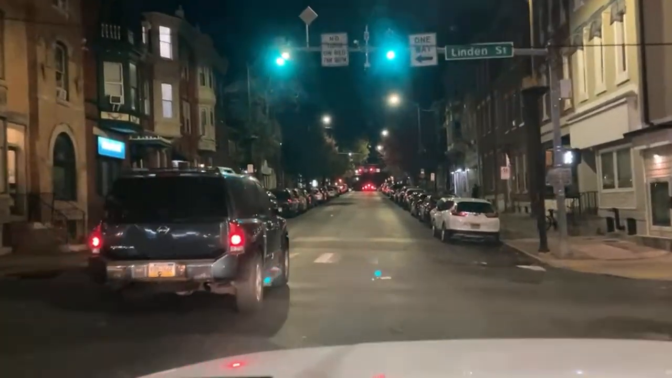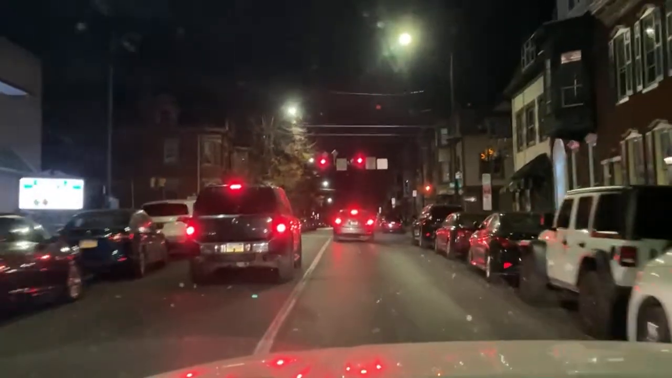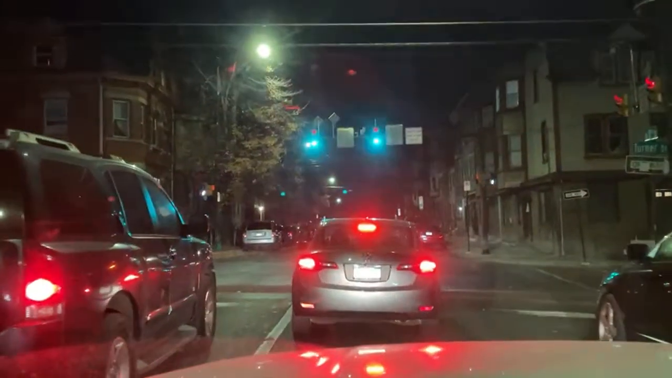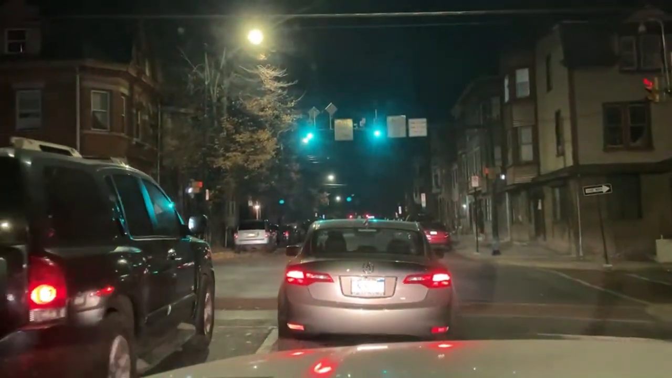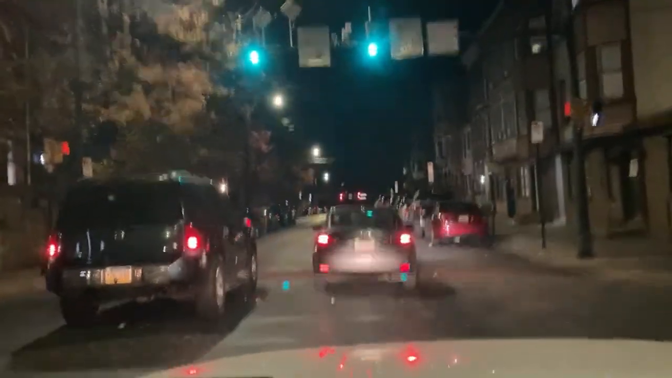At first look, I thought that was our friend Tom right there. That's not a pickup truck, though. Another dead animal in the street. That looked like a cat. What the hell's going on? That's the third one or second one I've seen now. Yeah, that was a dead cat. That's not a skunk. These cats, they like to play chicken with the cars in the city here.